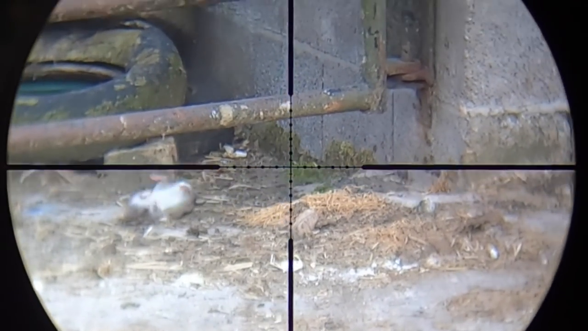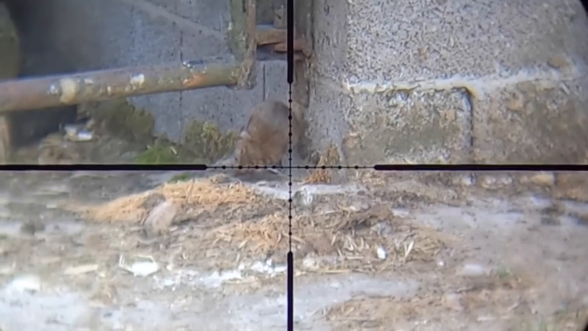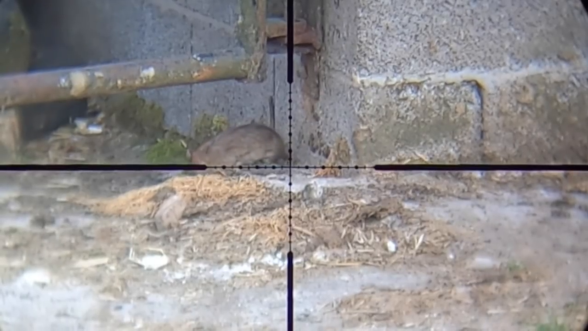Simple enough. That was just 22 yards. Got the first one down. Time my trigger pull just at the right time and blast that one right in the head. This is only at about 22, 23 yards, but not bad off the sticks. Just managed to blast that first one. Didn't take long at all. A big fat one as well.